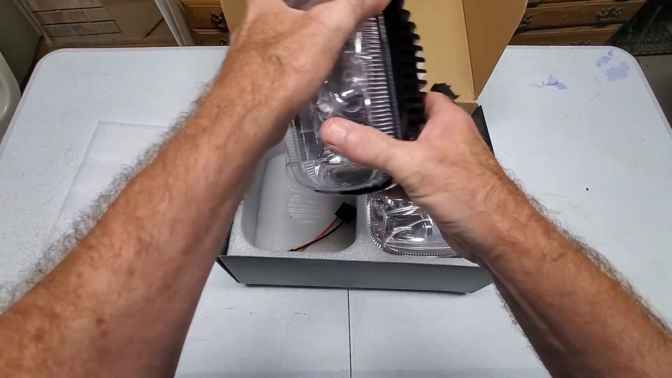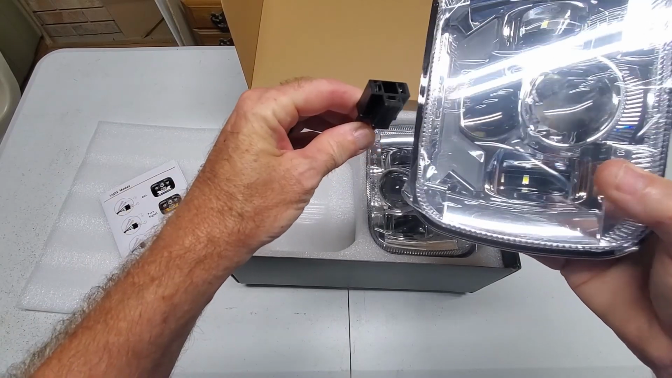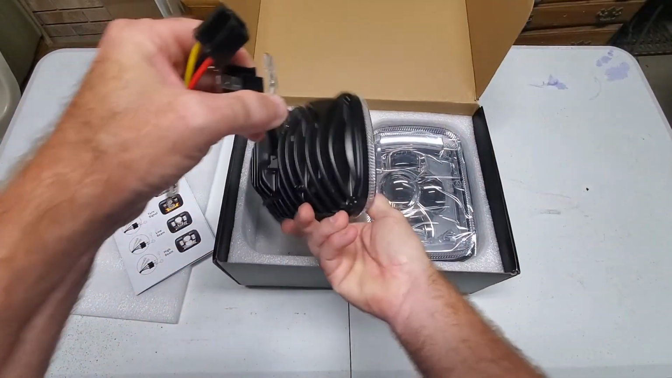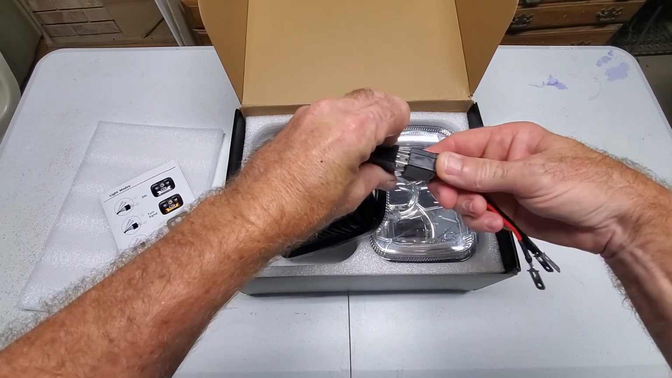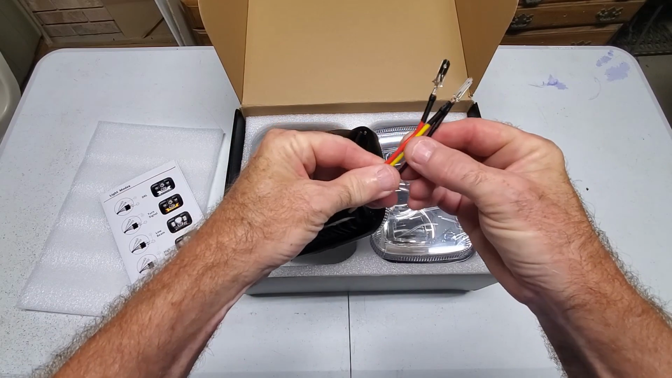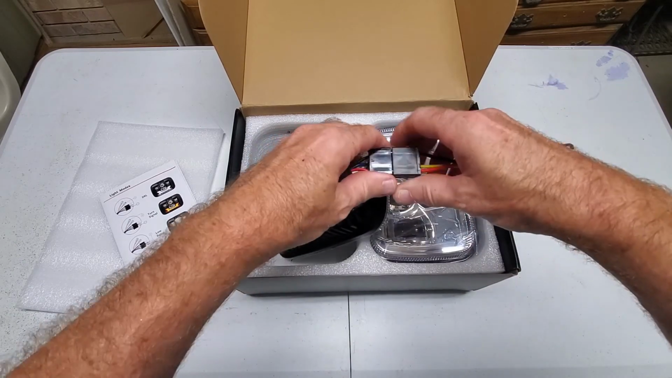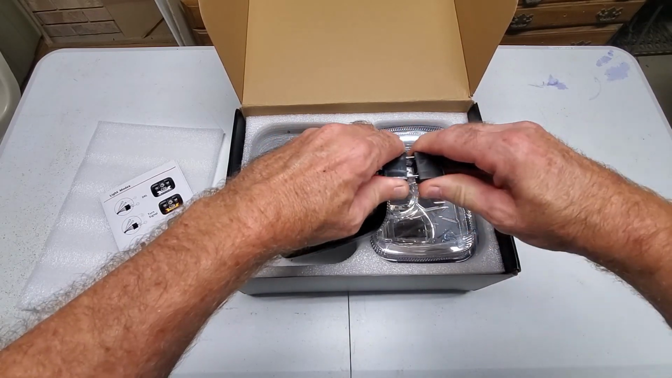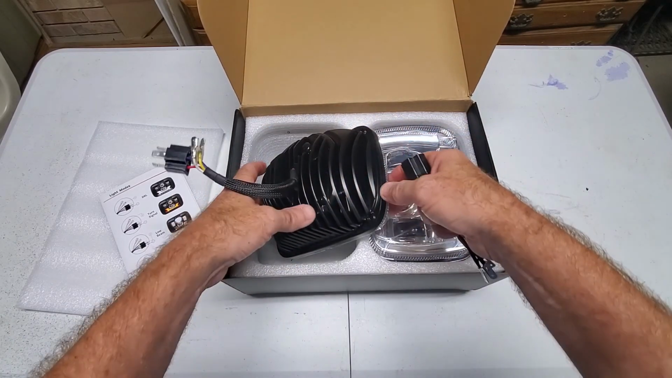So let's look at that. It also does come with an adapter, so you can plug that into there, then that gives you 3 spades. So depending on what your configuration is. Now for my Ford E250, this is a straight plug and play. That just plugs straight into the wiring harness.